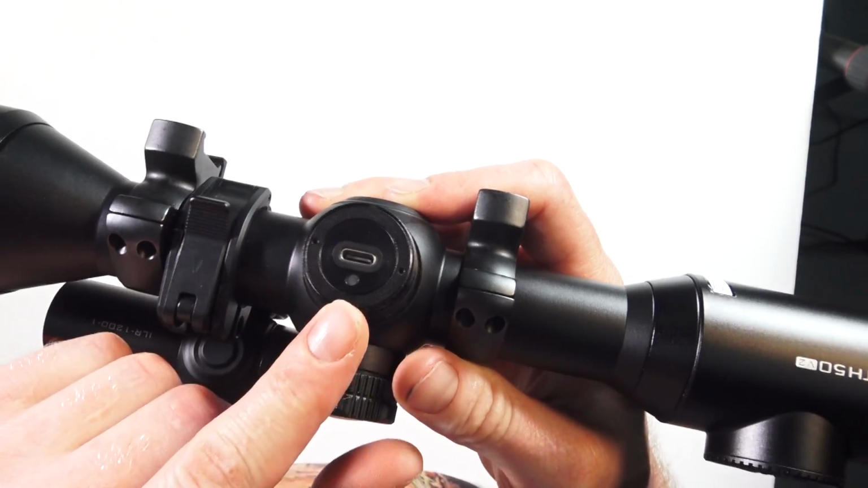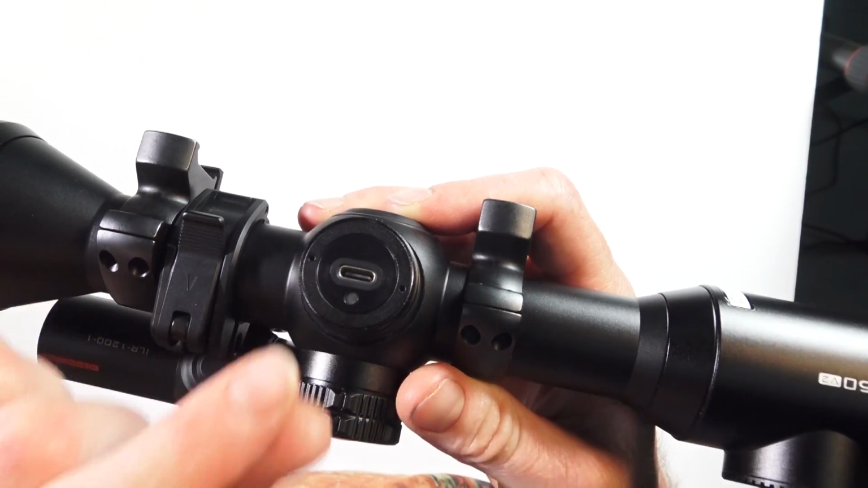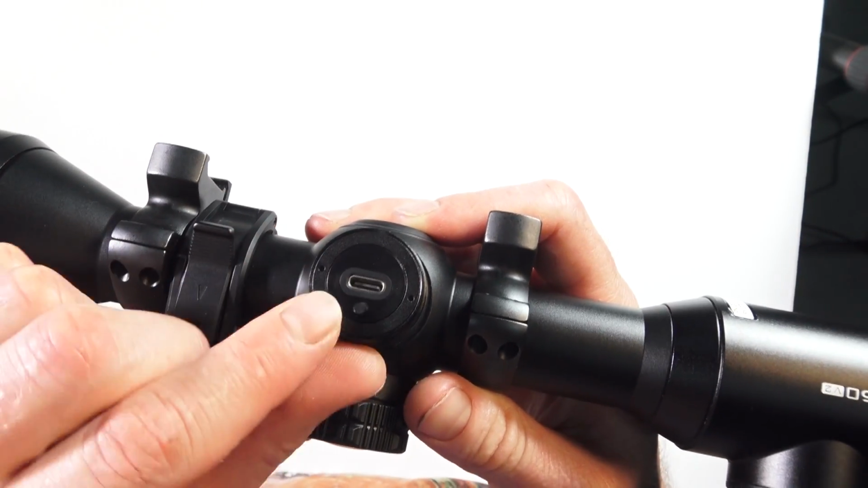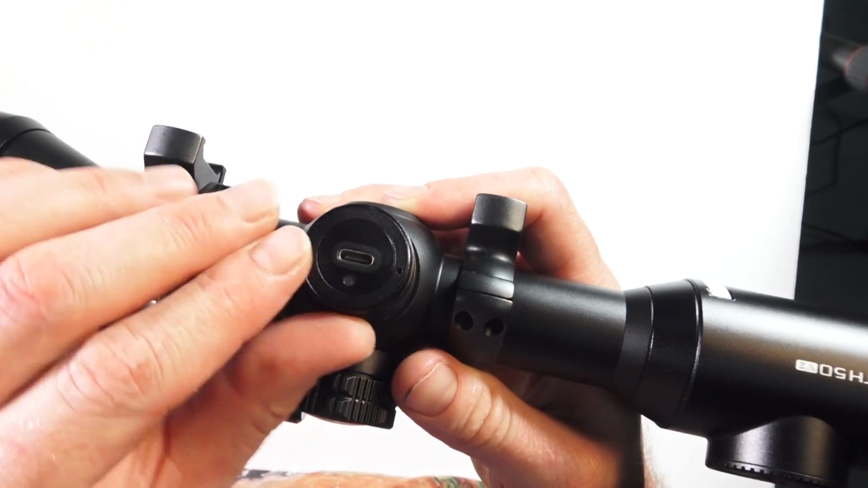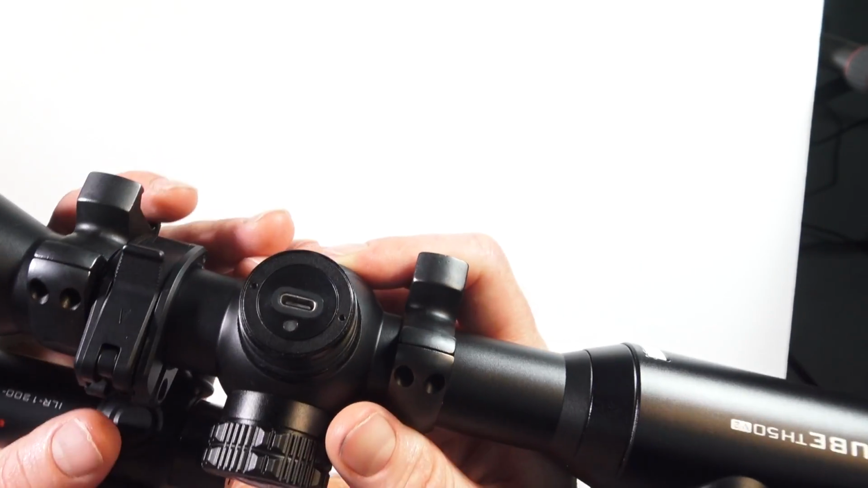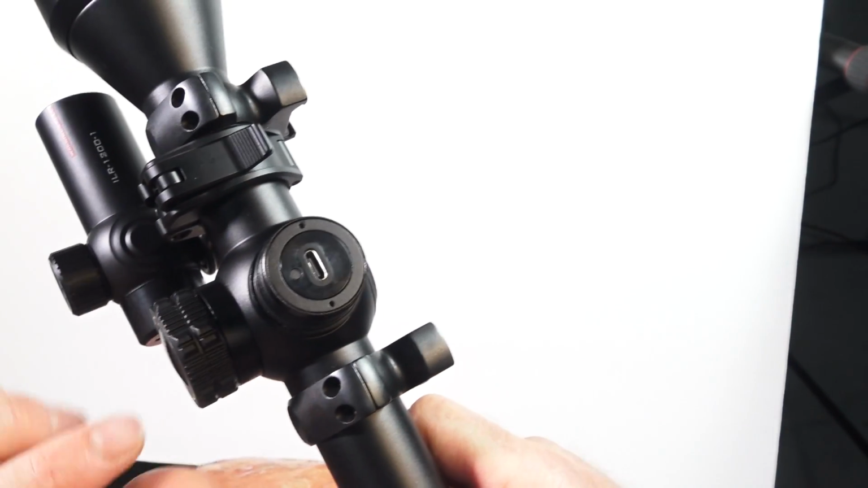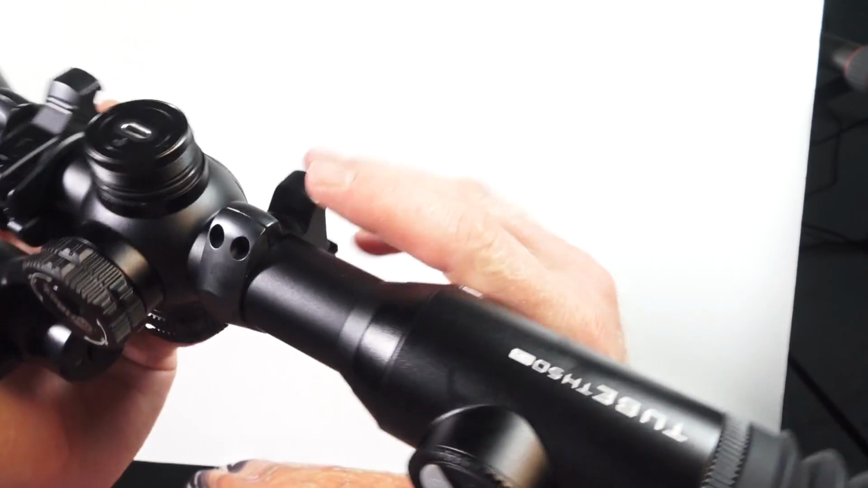If you try and charge this with a fast charger or a phone charger that puts out a lot of amps, it won't accept charge and it could actually potentially damage it. I think the damaging of it is probably unlikely on the newer models, but I have seen the damage of these ports on some older units. So if it's not accepting charge, make sure that the charger you're using isn't outputting too much amps, and the cable could also be an issue.